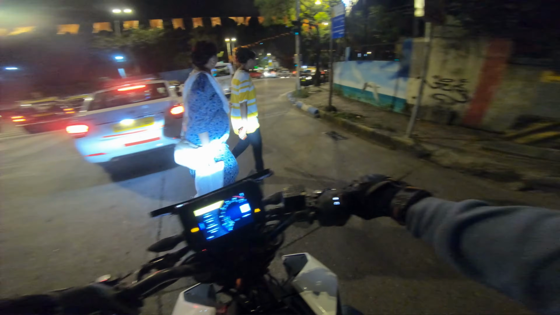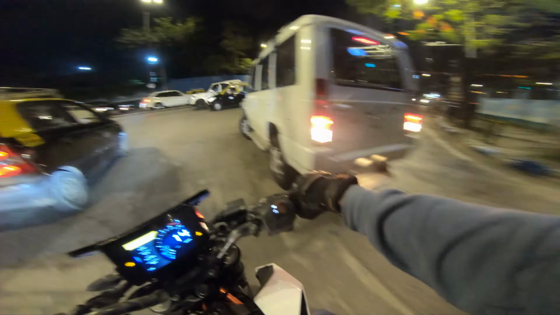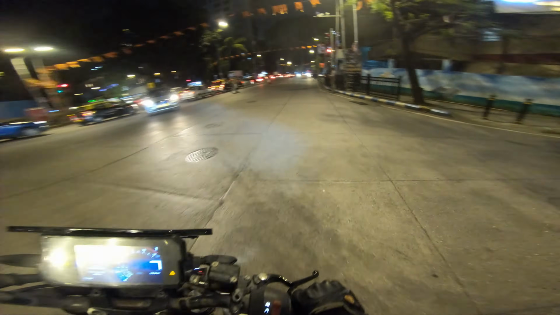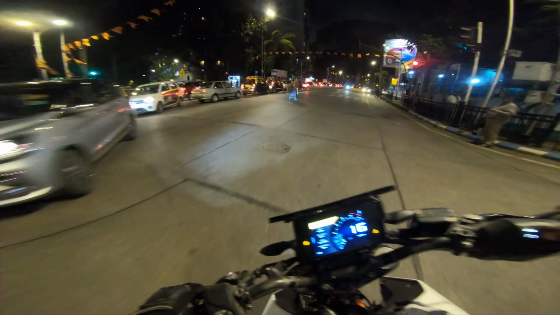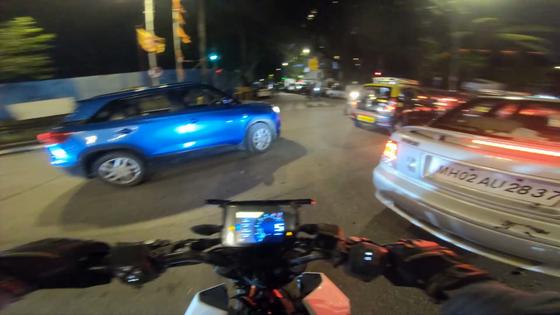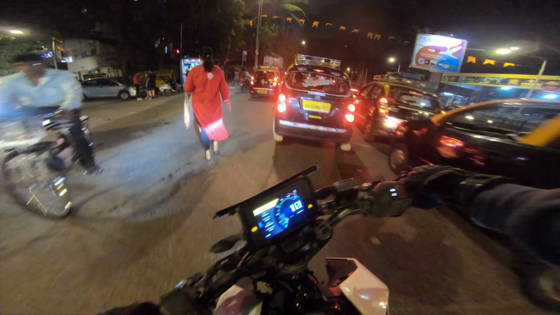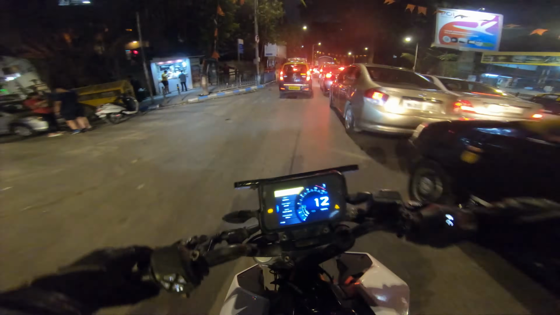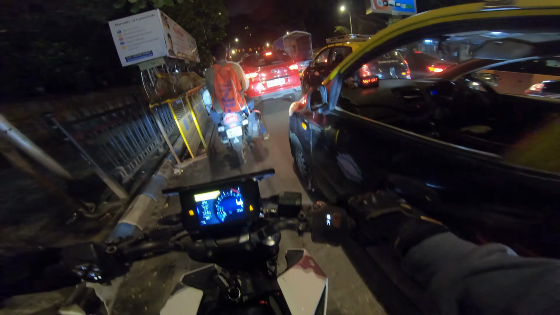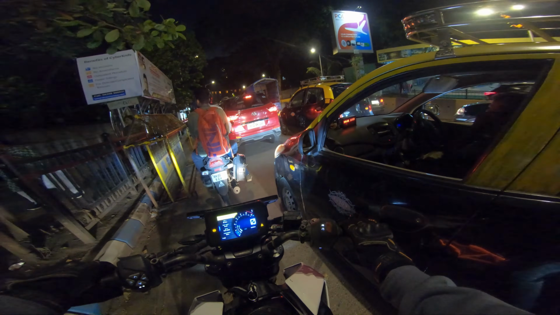And I think you should look at the right also before crossing, but never mind. And look at the wonderful traffic. Oh my days, what is one even supposed to do with this? I'm thinking before going I'll meet my friend. He lives here only. I think I should just meet him before and then I'll go, because this is a lot of traffic.